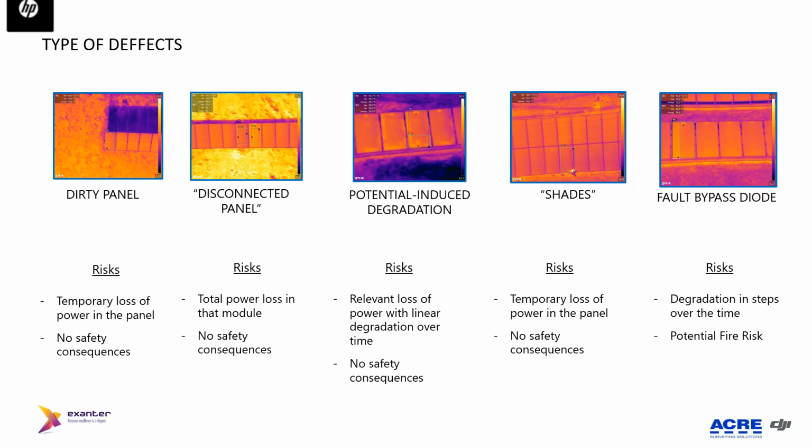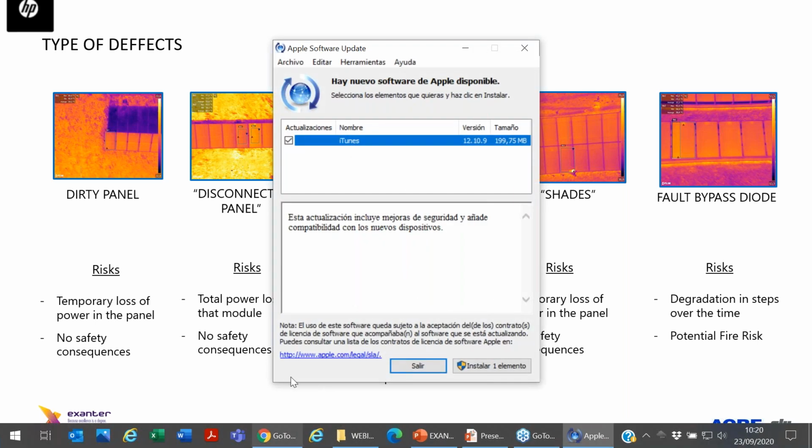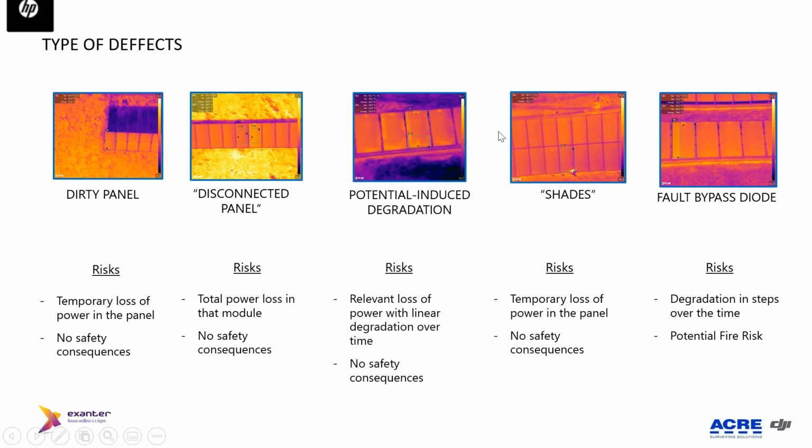You can also detect if a panel is dirty, so you have a temporary loss of power in the panel. Or the panel is manufactured with 3 diodes, and if all 3 of them are failing, you have a disconnected panel, so you have total power loss in that panel.